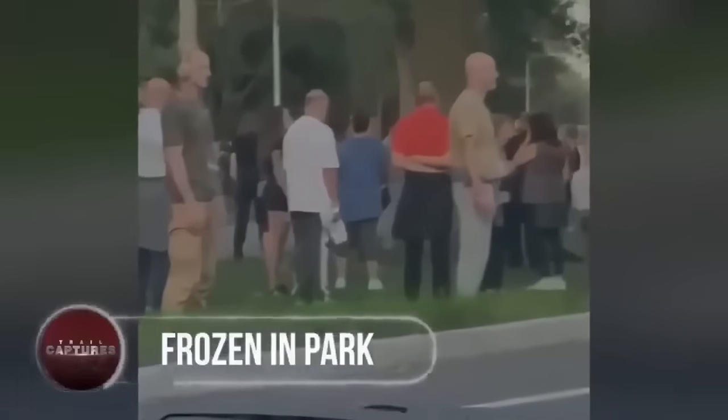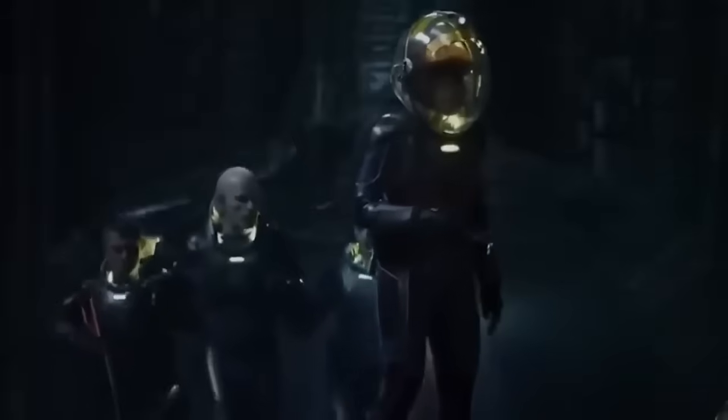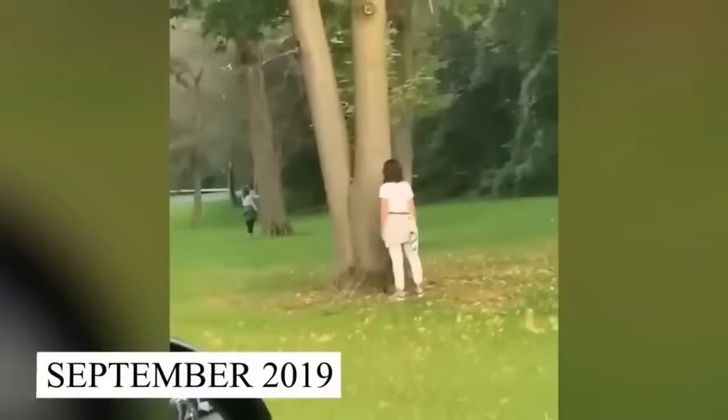Frozen in park. A lady standing still in front of a tree, and another group of people frozen while staring oddly. This is not any clip from a sci-fi movie, but this bizarre moment was actually recorded in September 2019 by a family while they were heading toward Niagara Falls. Not just one or two, but a large number of people were spotted standing still all over the place.